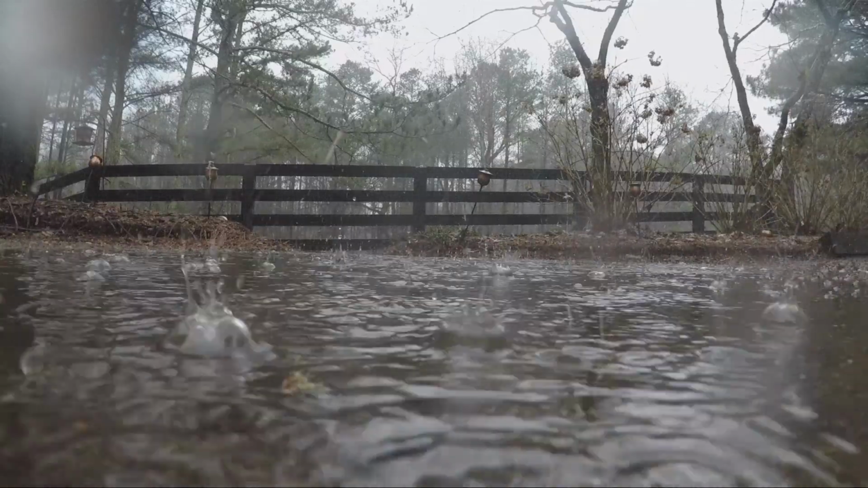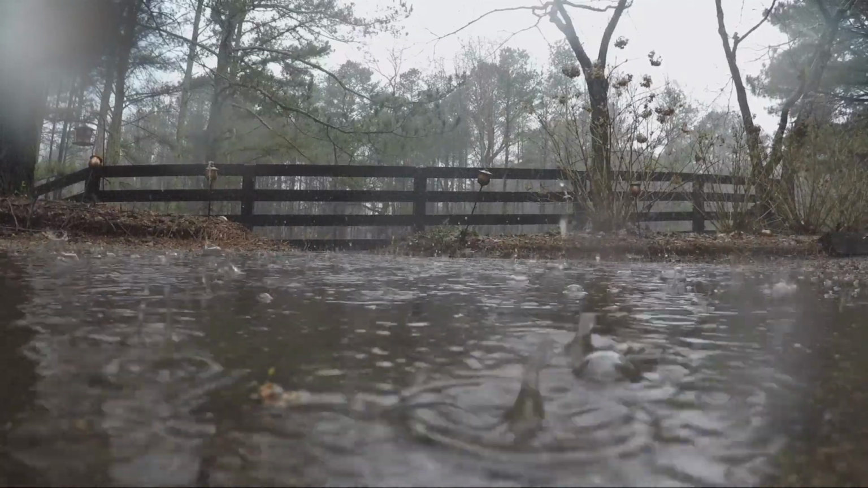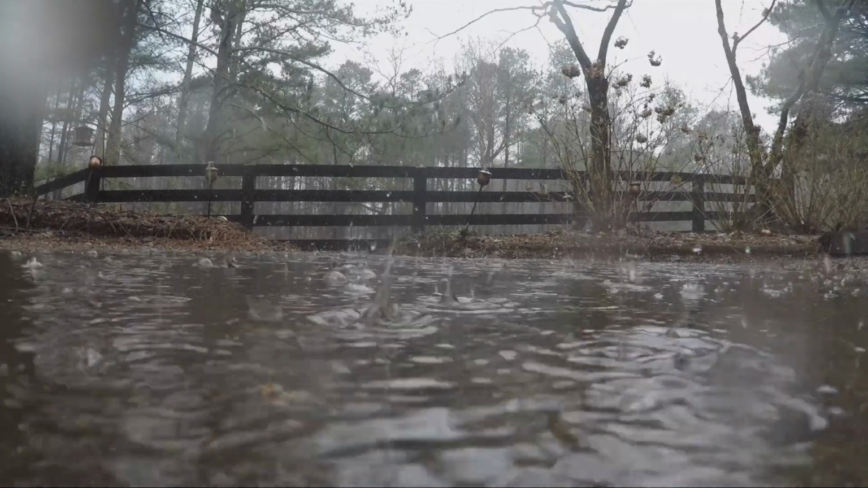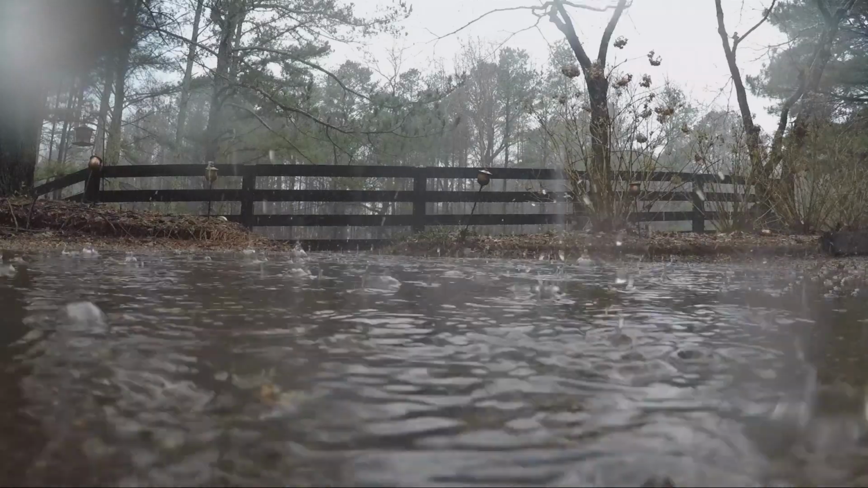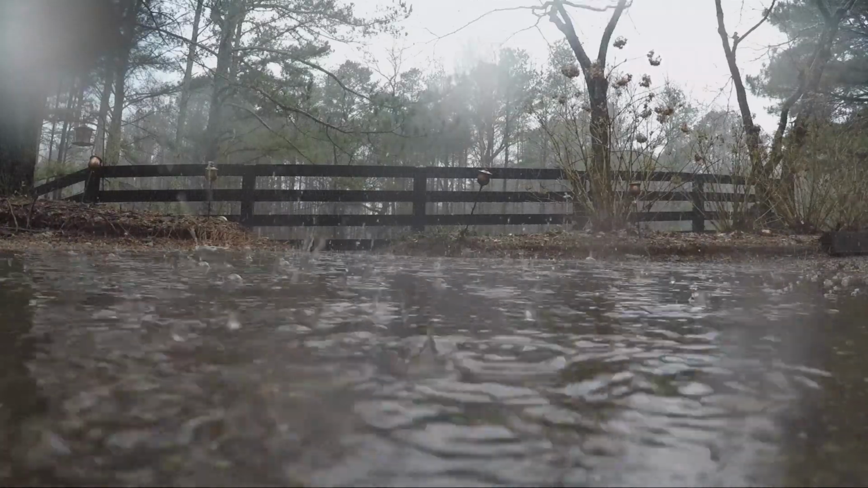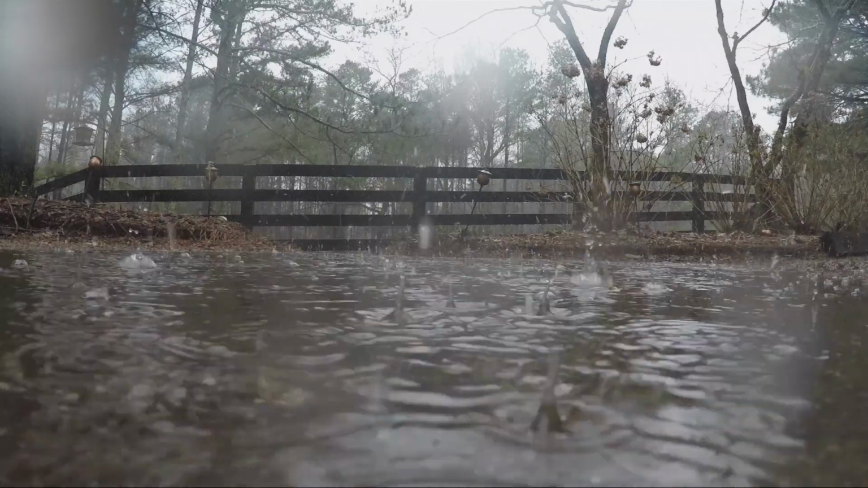Most people decide to hunt when the weather is nice and the sun is shining and the animals are moving. But here lately, Georgia's decided to give us rain. Lots of it. You may not be able to change the weather, but if you don't go at all, I can assure you, you won't kill anything.